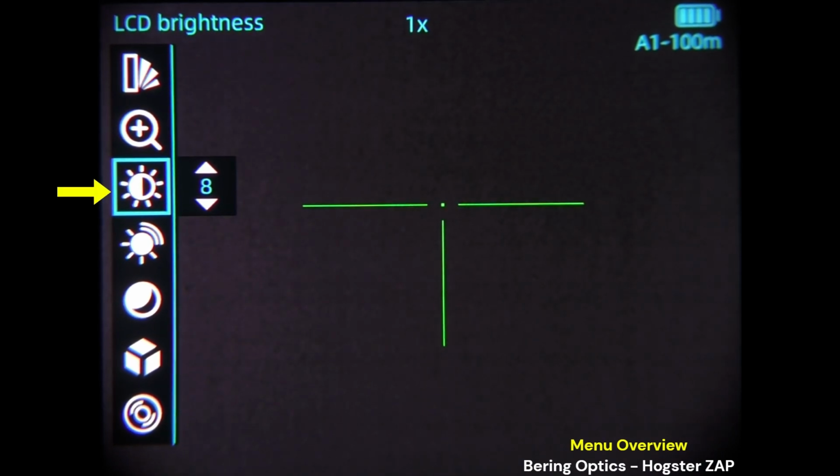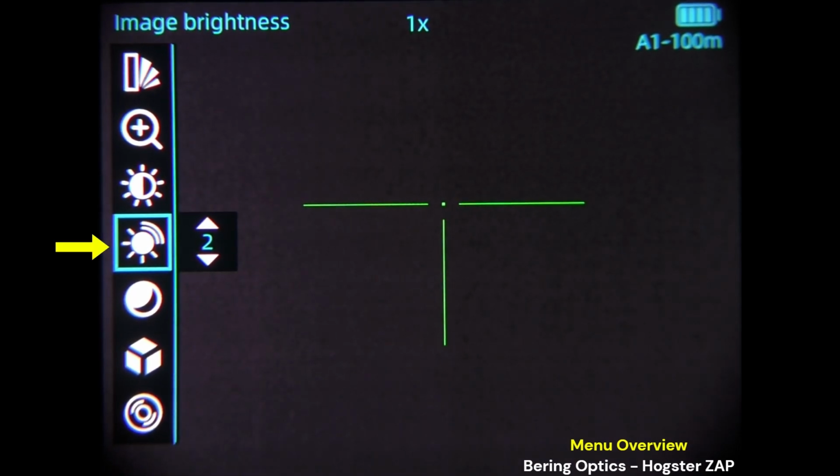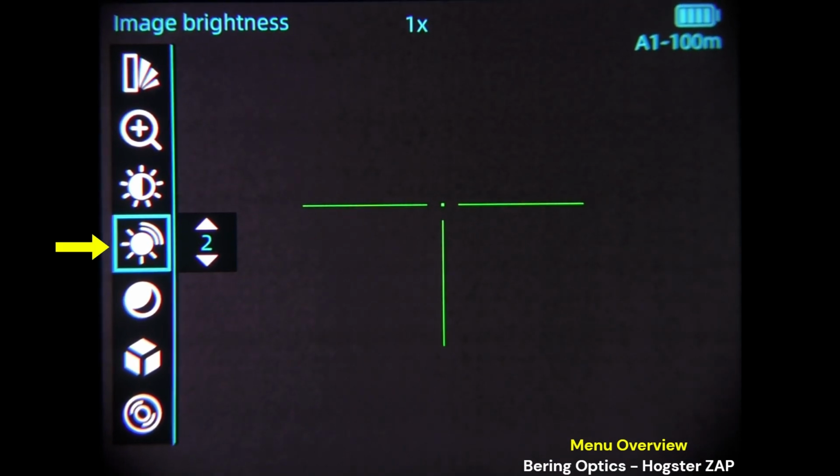Third selection, LCD brightness. Pretty self-explanatory. 1 to 10 are your settings there. Image brightness. I believe there's also 10 settings there. Let's take a quick look.